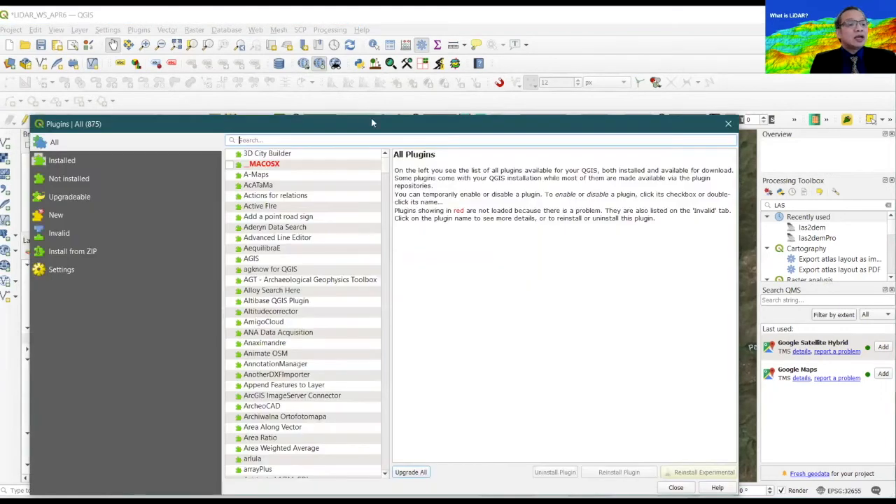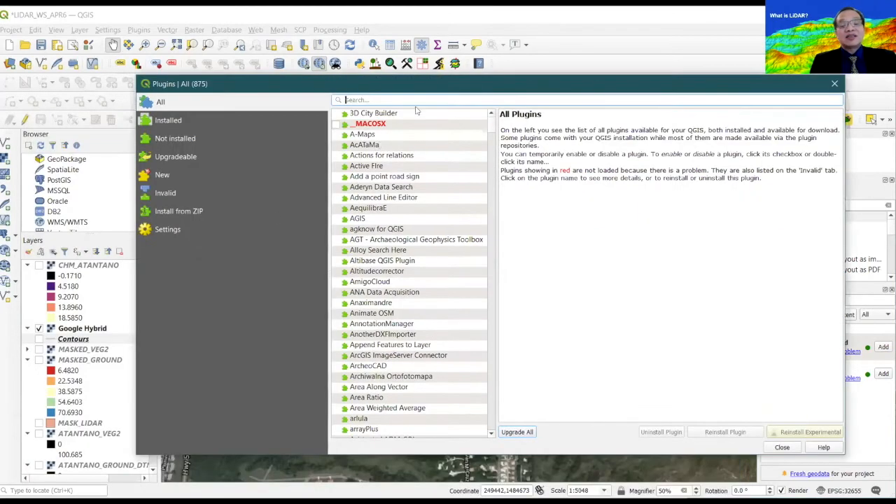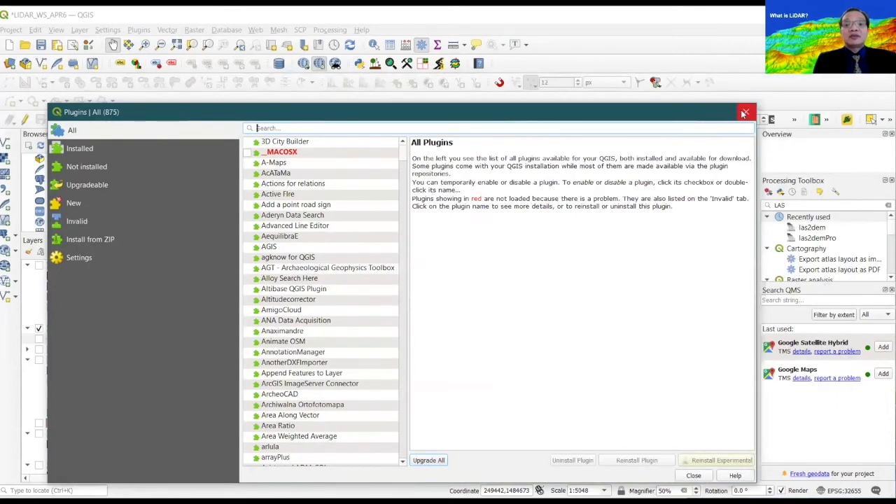And is my plugin window showing up on your side? You should see this list of plugins. Moderator, is it showing up? You should see plugins in a list of plugins. Yes, okay, we're good. I just want to check, because sometimes when you open a window, it doesn't automatically show up on the other end of the Zoom conference.